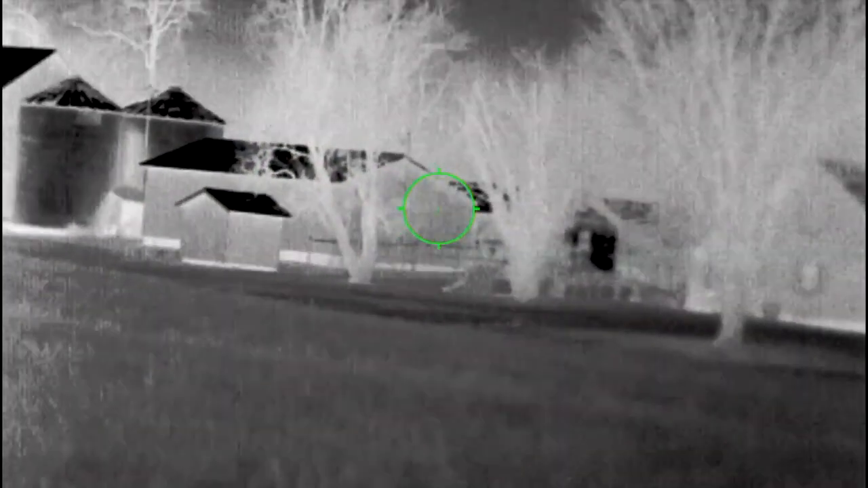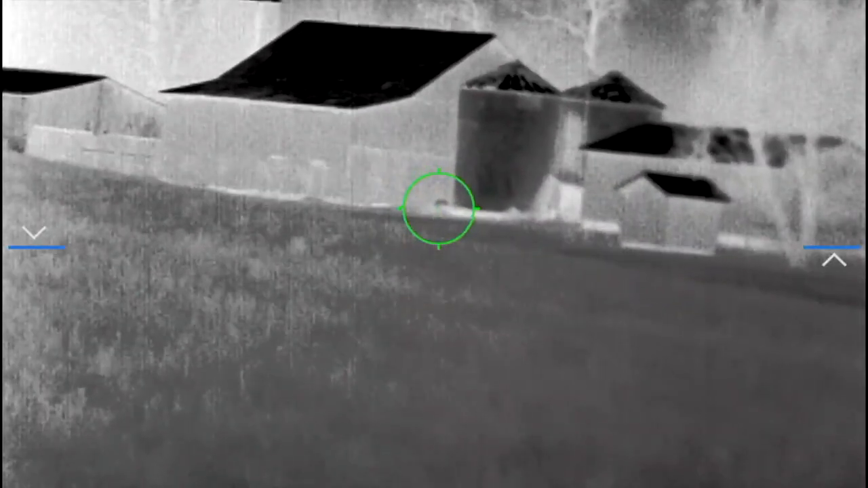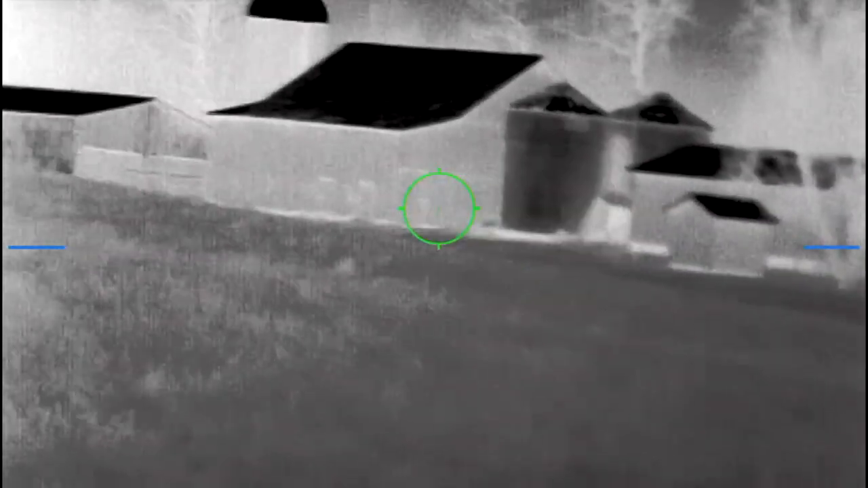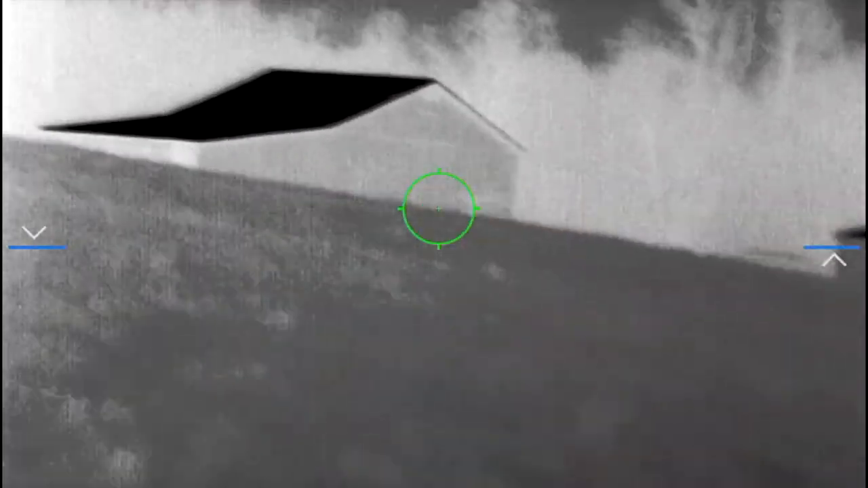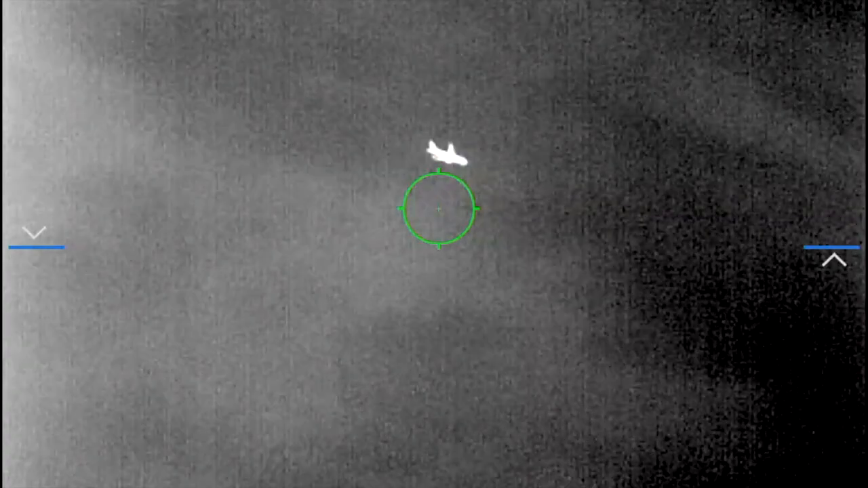So I just recorded some video. This is a couple of nights ago. Me and Buddy were out looking for coyotes. Buddy is my dog. And so this is the barns across the road from our house. It's our farm. It's some tobacco barns out there.